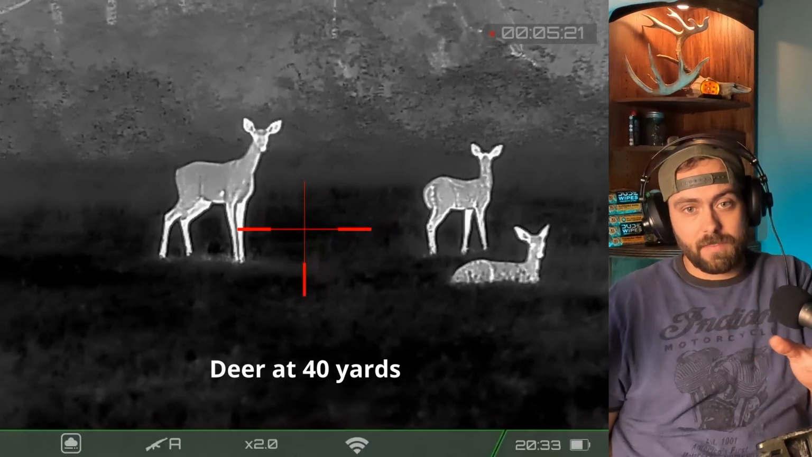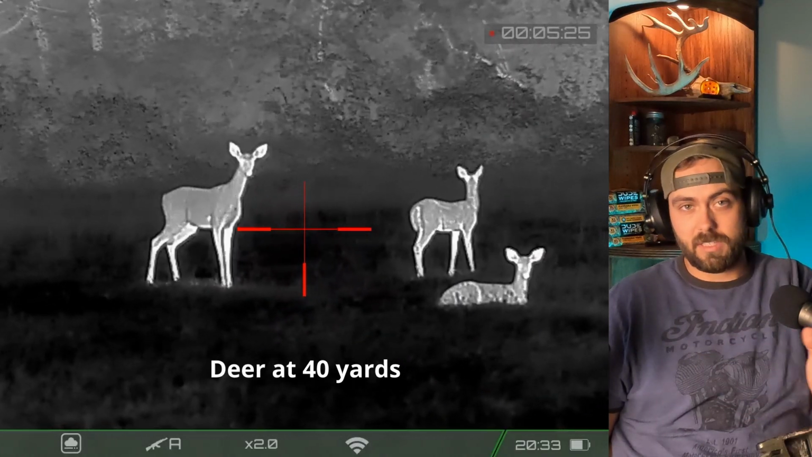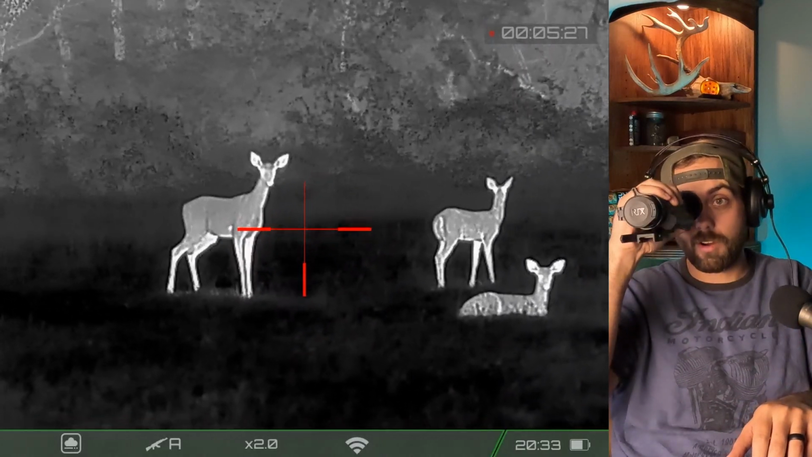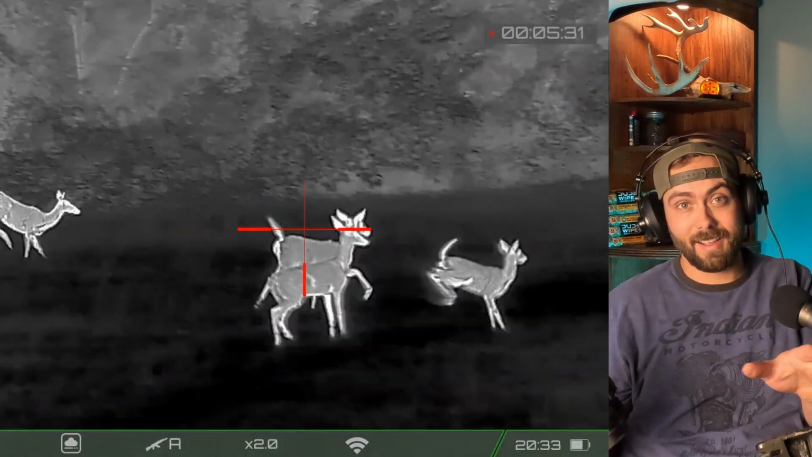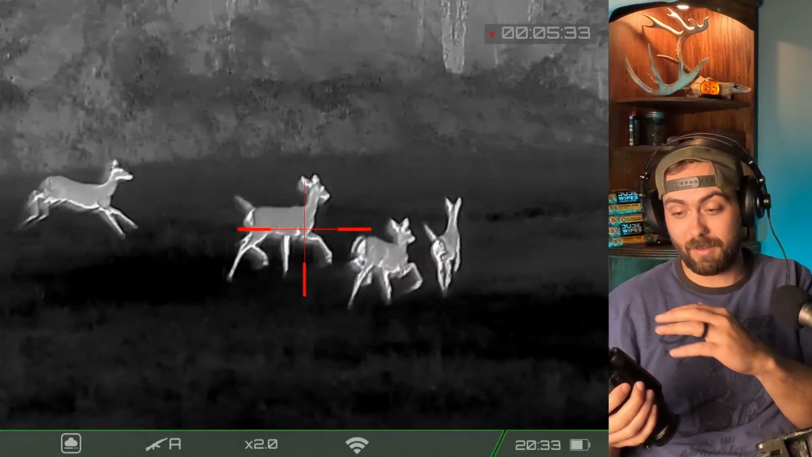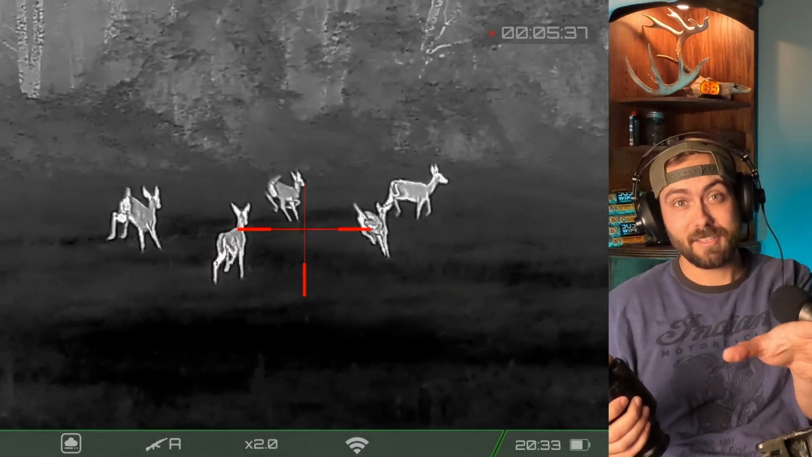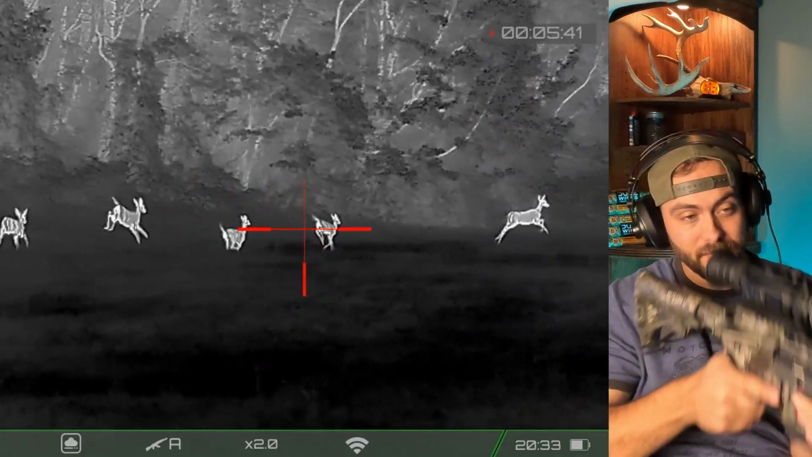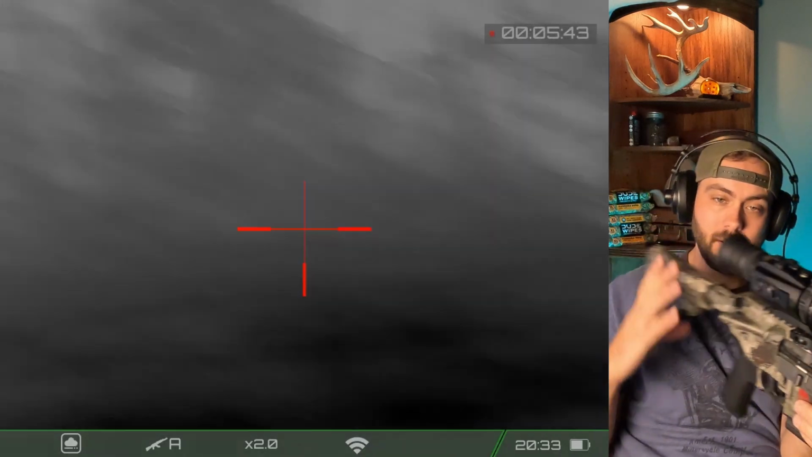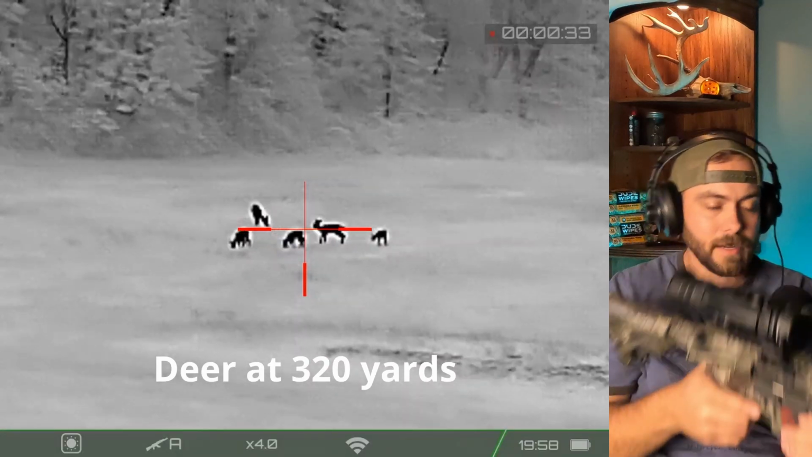If you're a hunter, you know when you see a deer, half the time it's already been looking at you for 5 minutes before you even seen it. Well, with this thing, you throw it up and just scan a field on your way in, and you will know if there's a deer out there looking at you, especially if you're within 200 or 300 yards, you'll tell that it is a deer looking at you. But yeah, it's a perfect thermal for what I've been playing around with and what I want to use it for. I really like it.